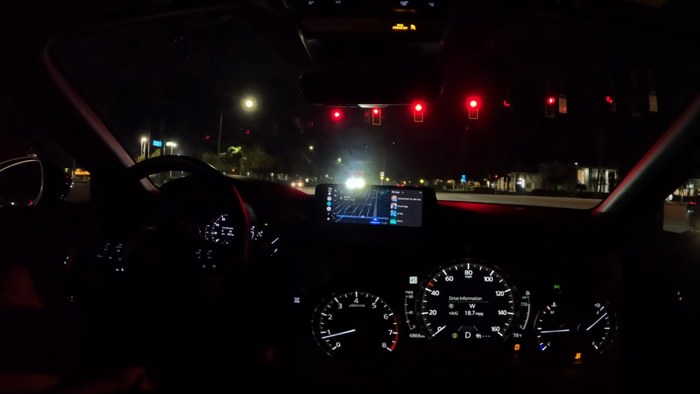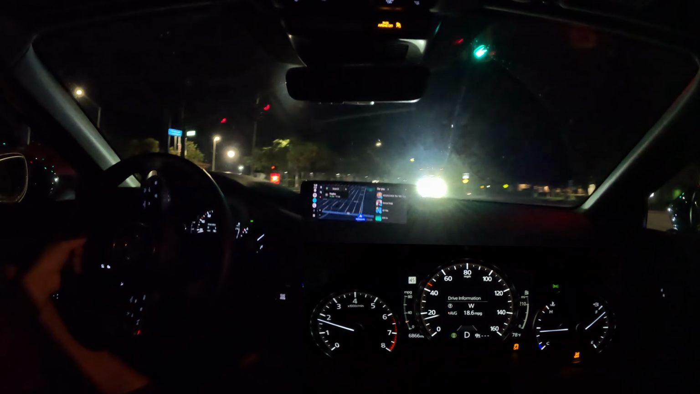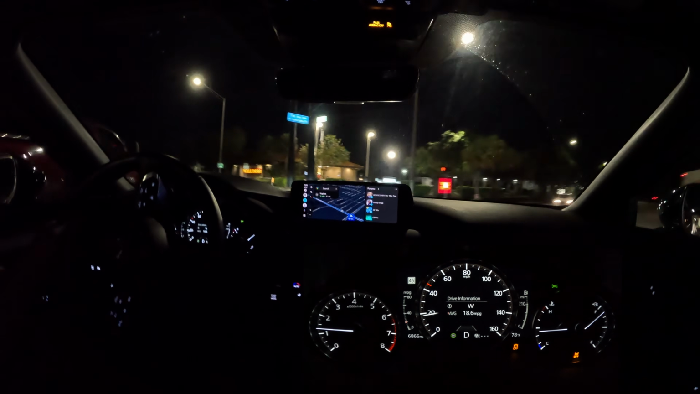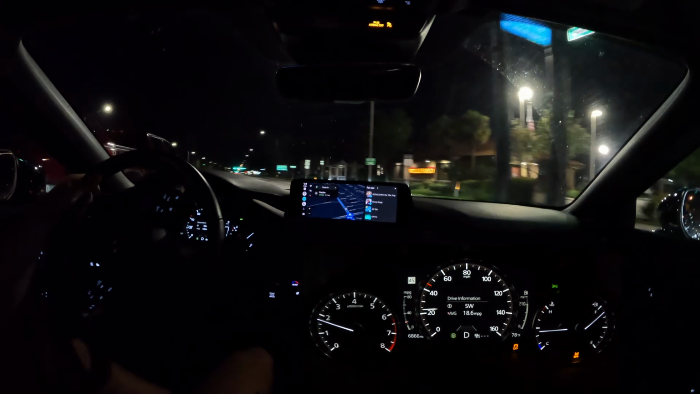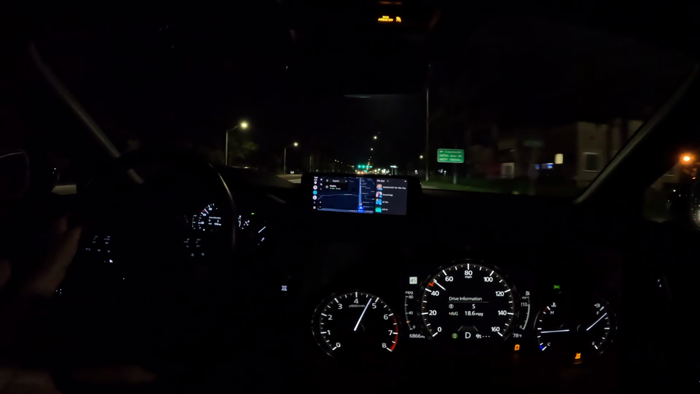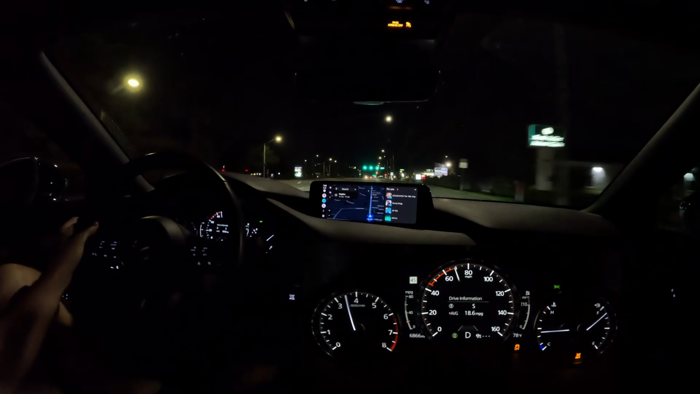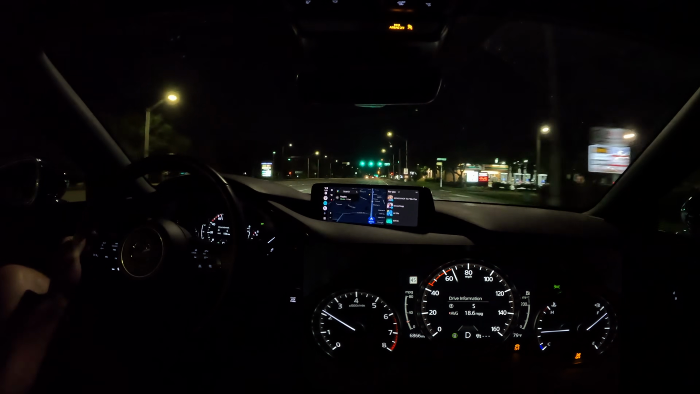I think they have a carbon edition turbo with the zircon sand that is priced below this. I'm not a big fan of the zircon sand, but I'm curious what it would look like on a Mazda 3. Just pedal down and it just goes, man. You're not waiting. And it's just that torque is so satisfying.